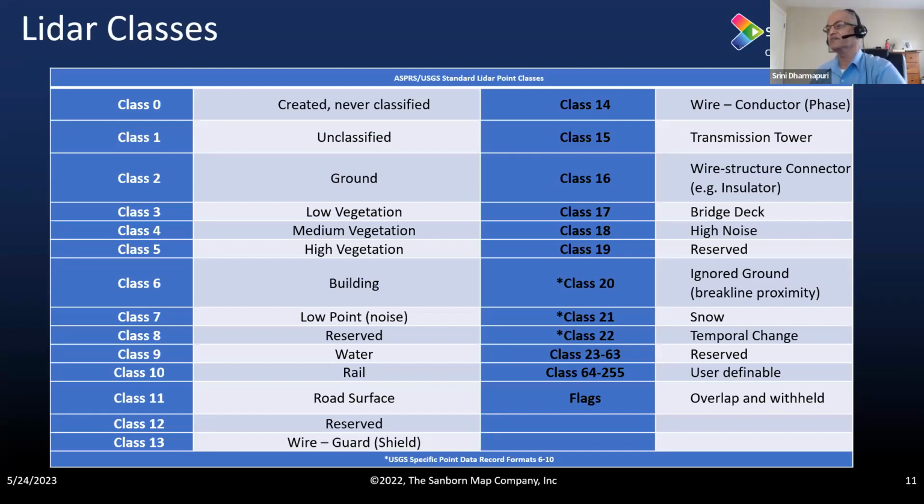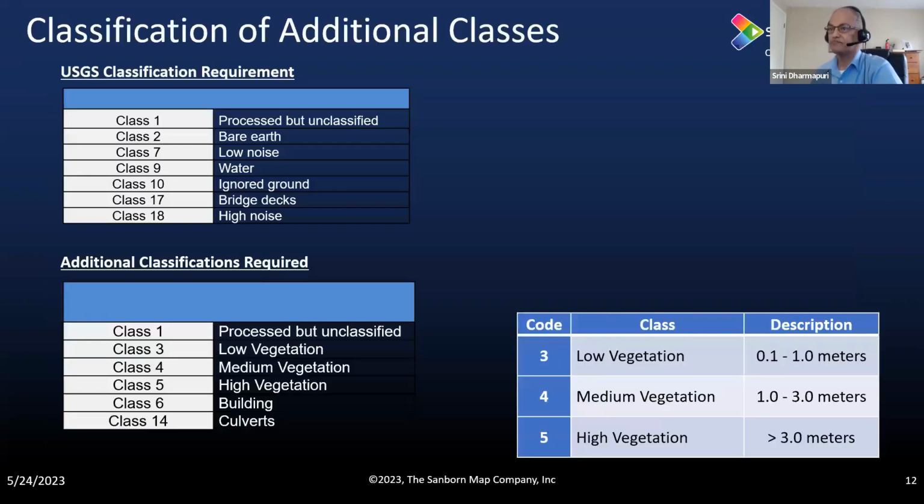And I think from 13 to 16 and class 3 to 6, these are all the classes that can be classified, in addition to the ground, what we are currently doing. That way we can create many derivative products that will have many use cases. Next slide, please.